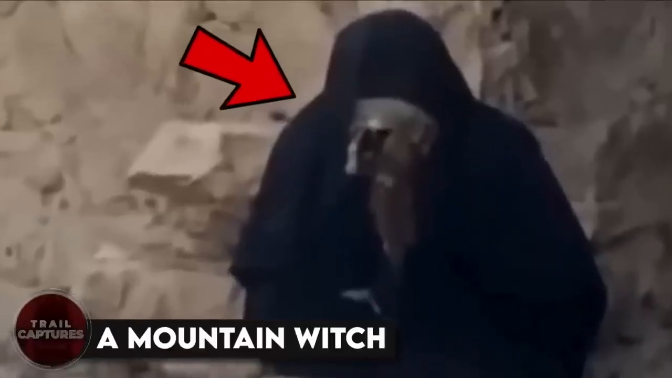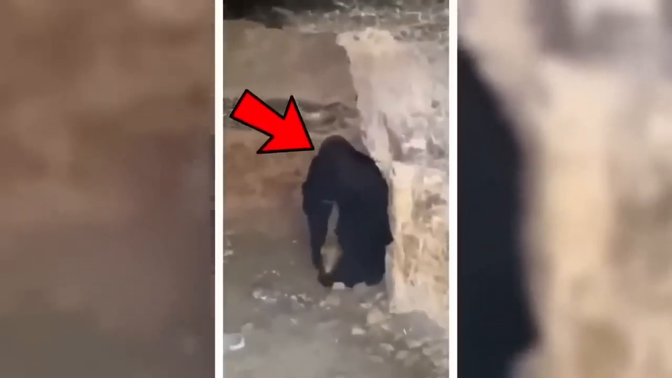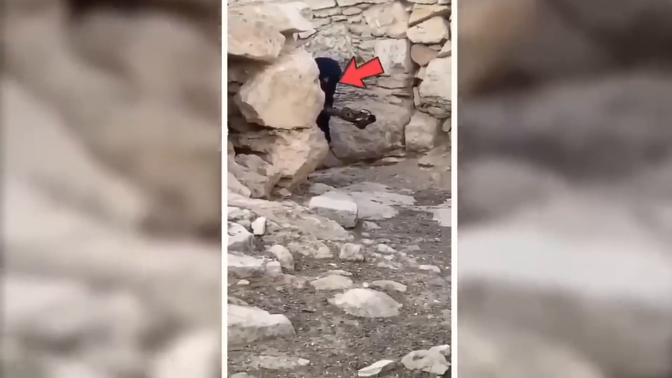A mountain witch. This video features a man named Hassan, who is an explorer of witches. He voluntarily searches for witches, and in this particular video, he visits a witch mountain to find one. To his surprise, he actually spots a witch dressed in black clothes and holding a stick, which seems to be made from an animal skull. Initially, she was sitting at the cave entrance, but when she saw the YouTuber, she went inside and started mumbling some spells.